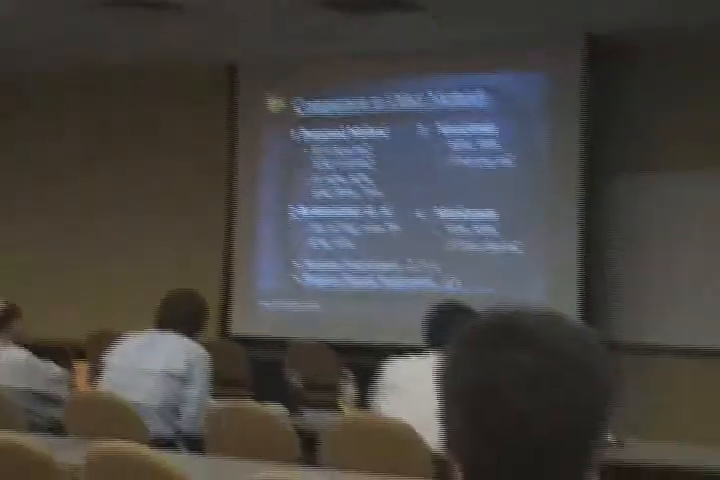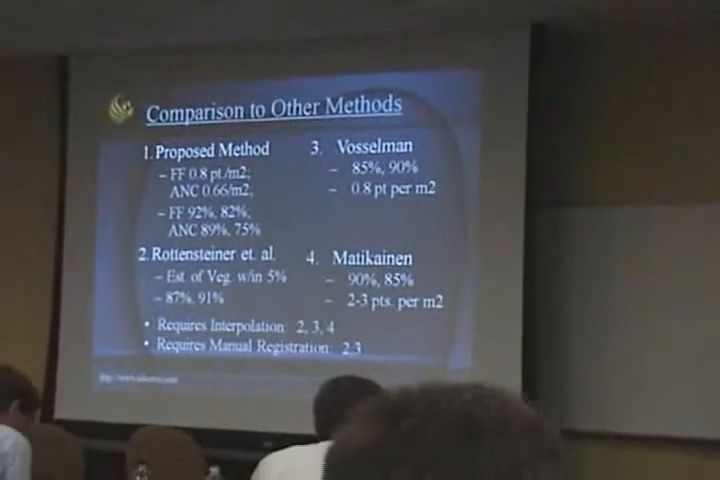One of your slides, slide 48, back over to 47. So now you have your approach here on these two data sets and you compare with other techniques. Can you comment on the numbers here? Like I look at number 4, there's a 90% completeness and 85% correctness. What does this tell you compared to your technique?